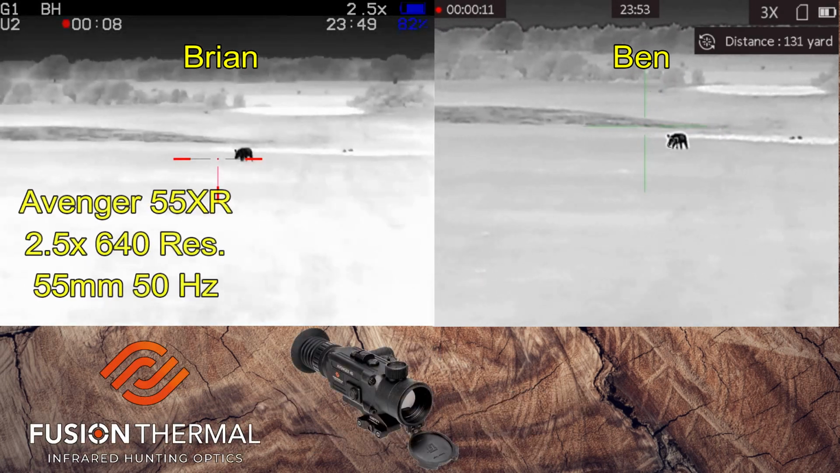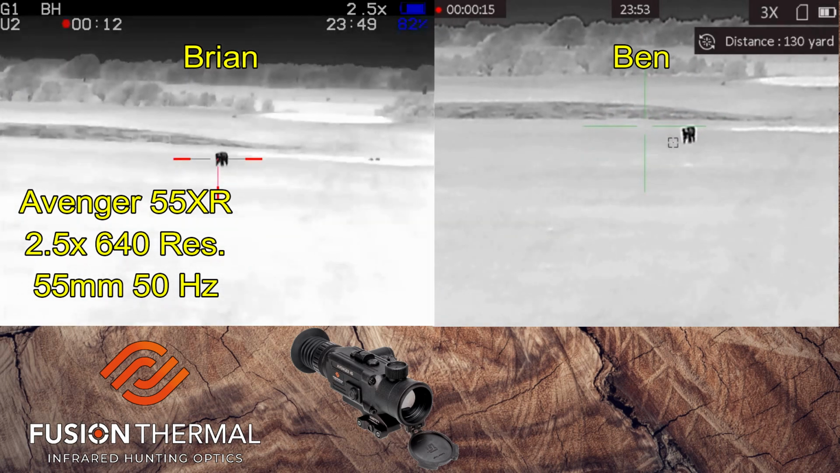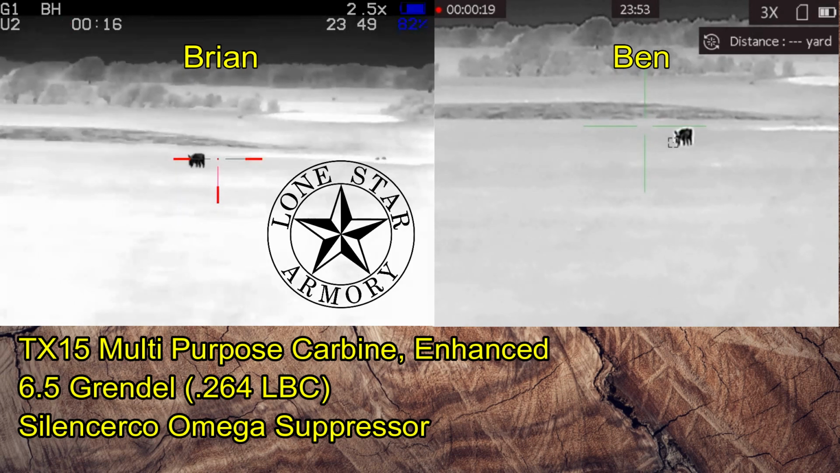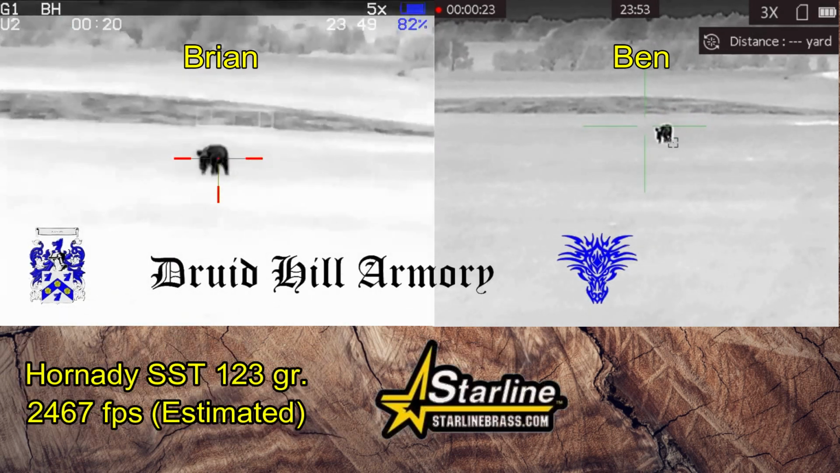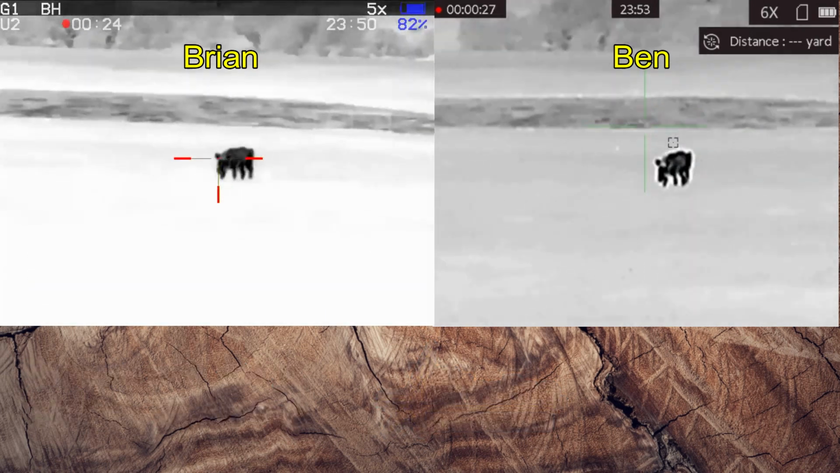For tonight's hunt, I'm going to be using a Fusion Thermal Avenger 55 XR, and that's going to be mounted on a Lone Star Armory TX15 multi-purpose carbine enhanced in 6.5 Grendel, and I'm going to be shooting Hornady SST 123 grain bullets loaded by Druid Hill Armory in the Starline brass. Give it a try.